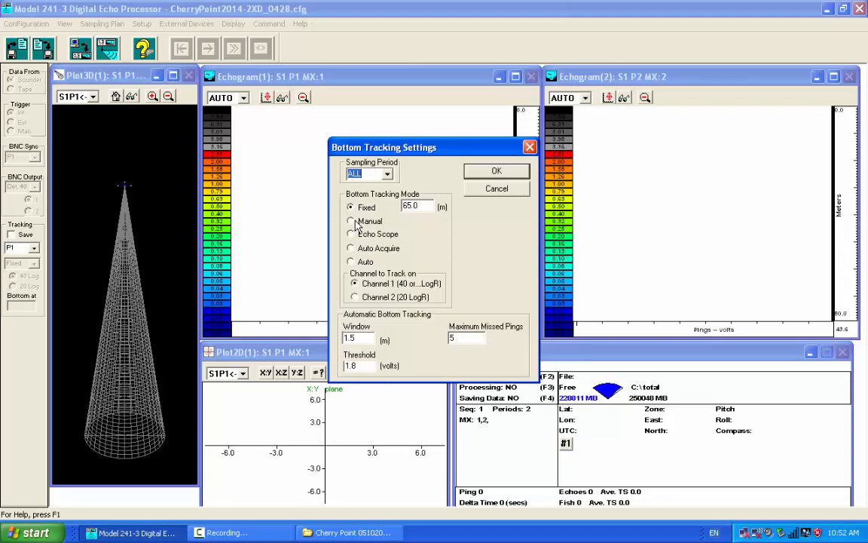auto acquire, if it loses bottom, it will search the whole water column on the next ping and look for basically the next echo at range that has a voltage greater than whatever you set here. So it has to exceed that voltage.